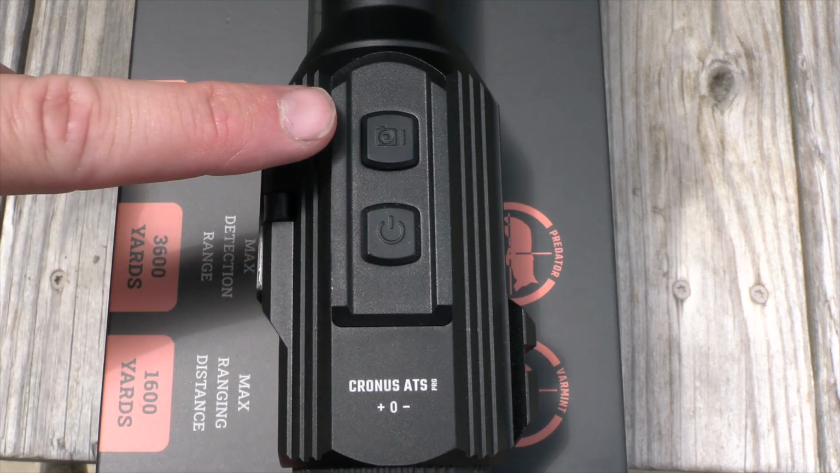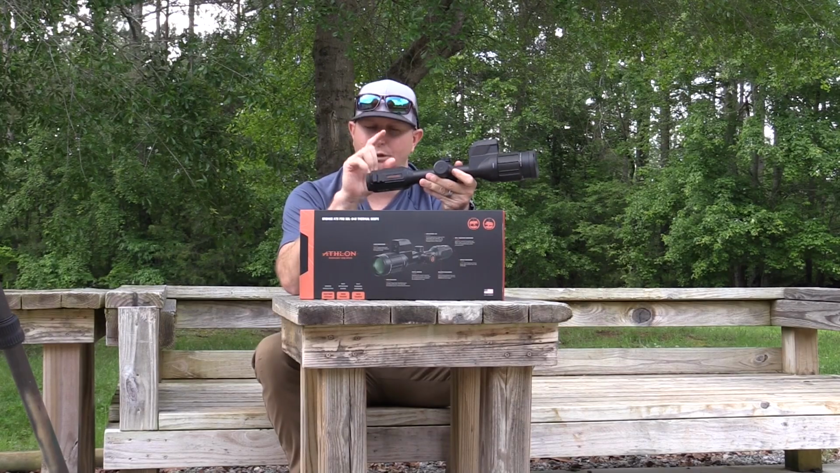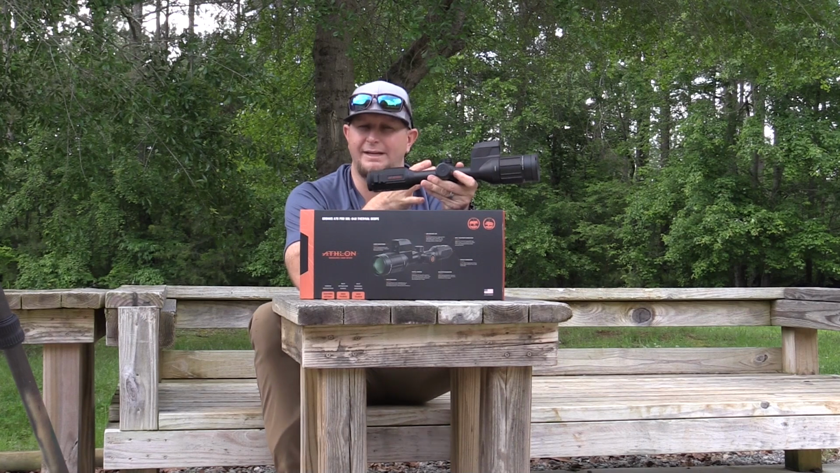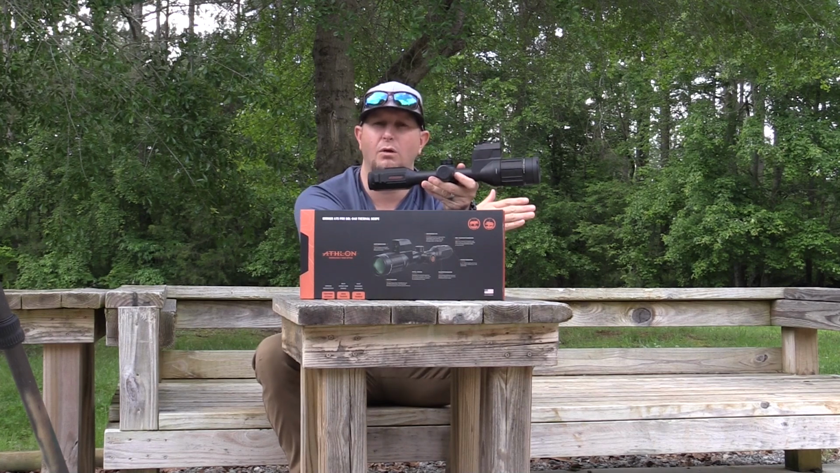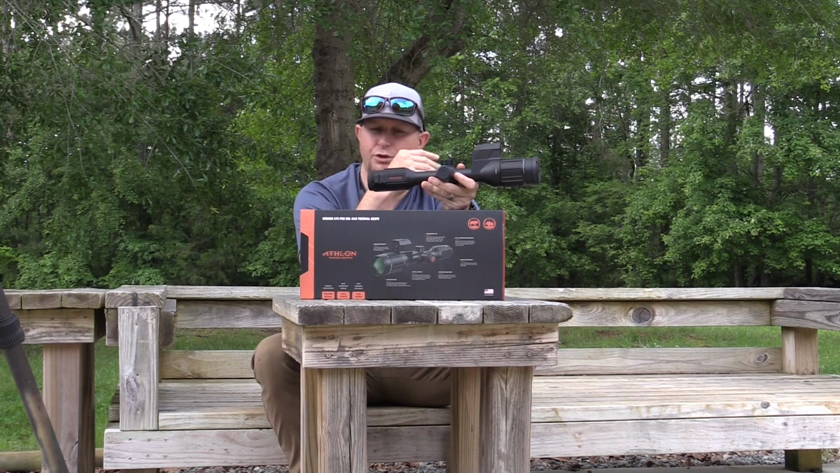The camera icon is obviously used for taking photos and starting and stopping videos, even though this optic does have a feature where it is an automatic shot recall activated video. So as soon as you shoot, you can set this scope to where it will automatically start recording, and it would have backlogged some of the viewing screens from before the shot was taken. So that's what that button's for.